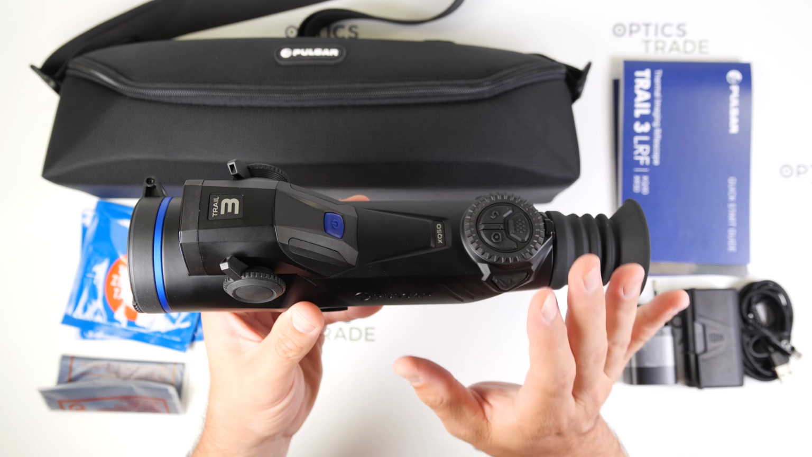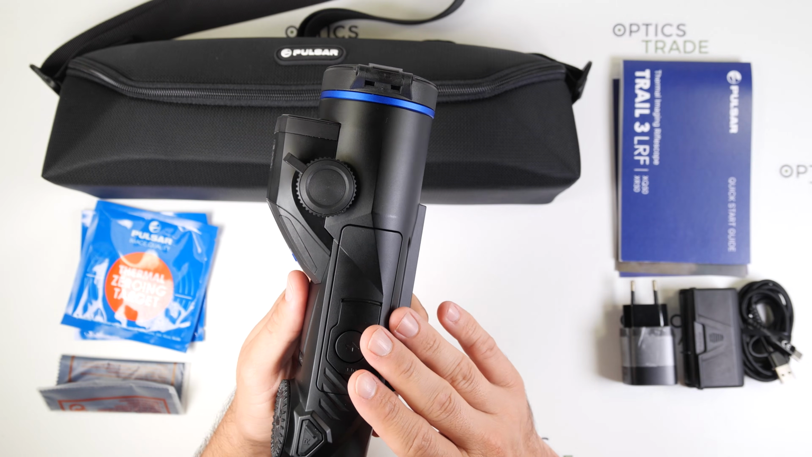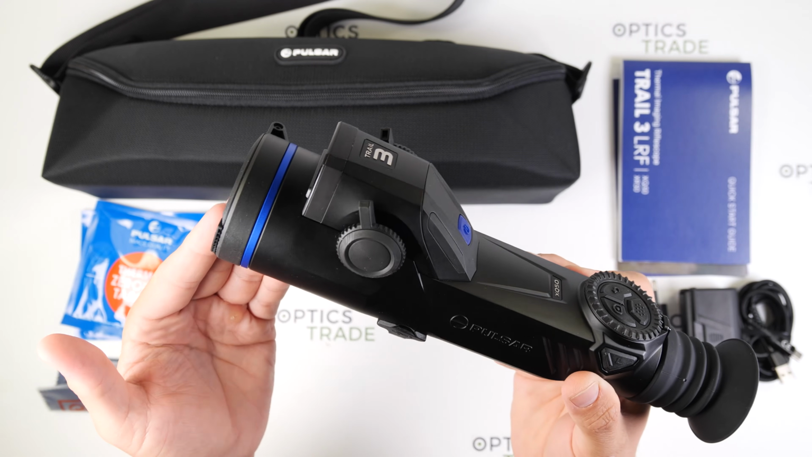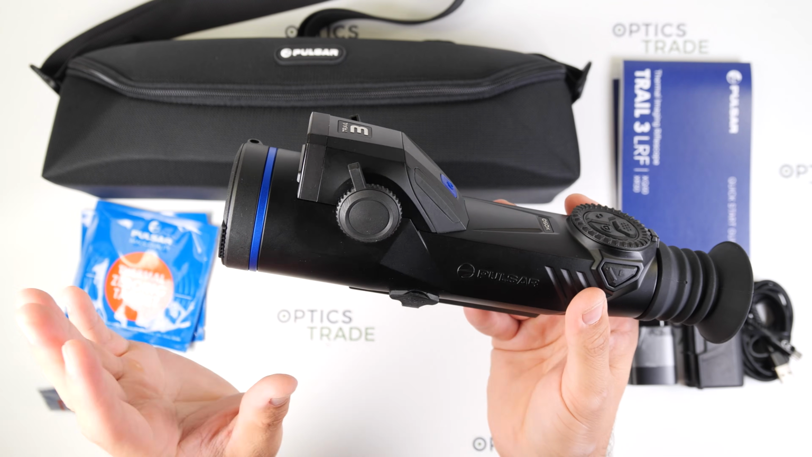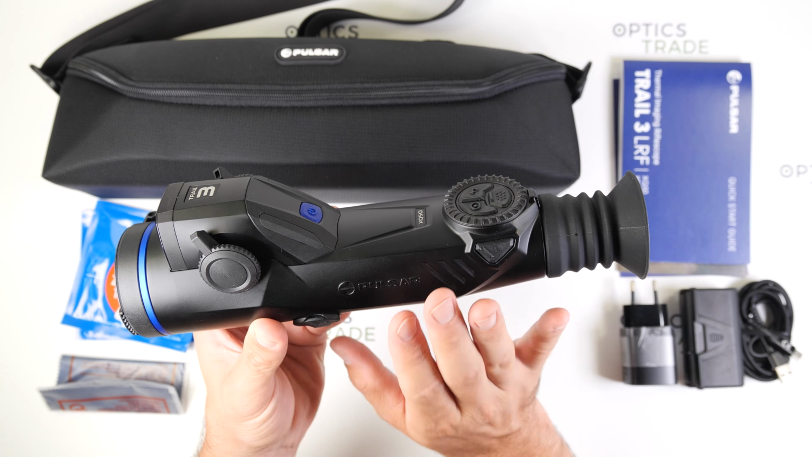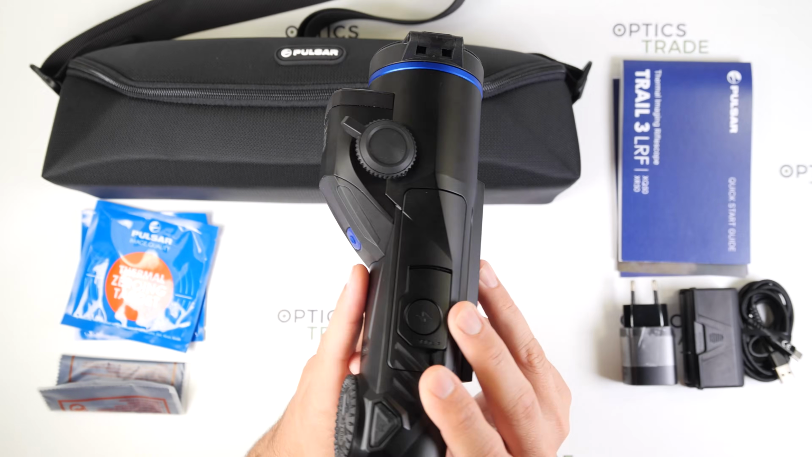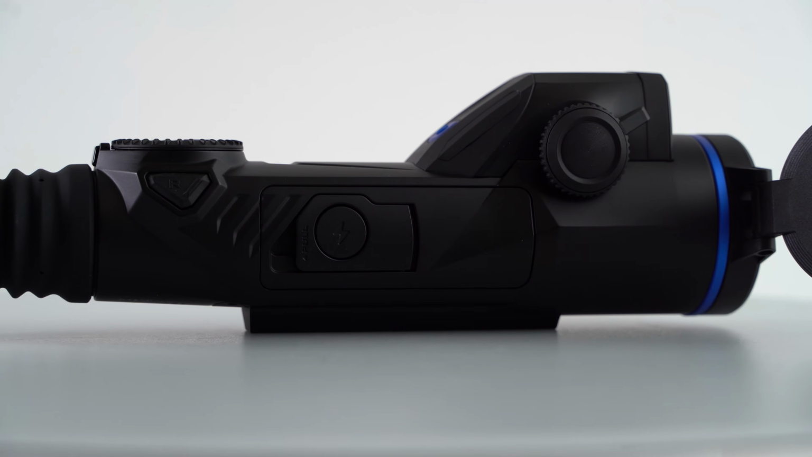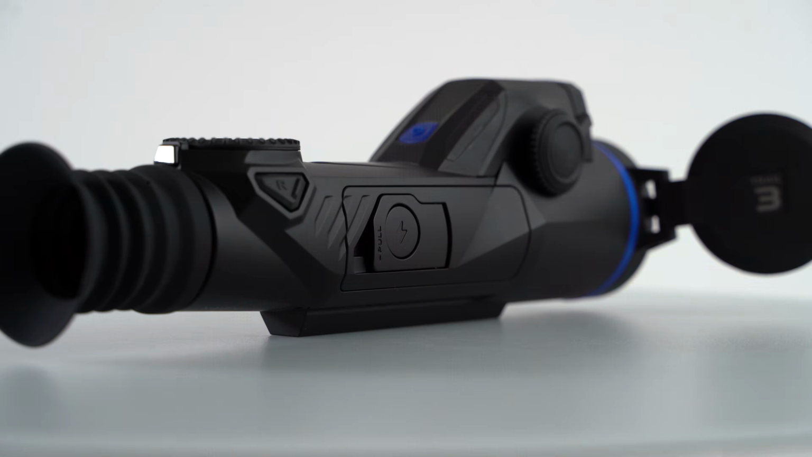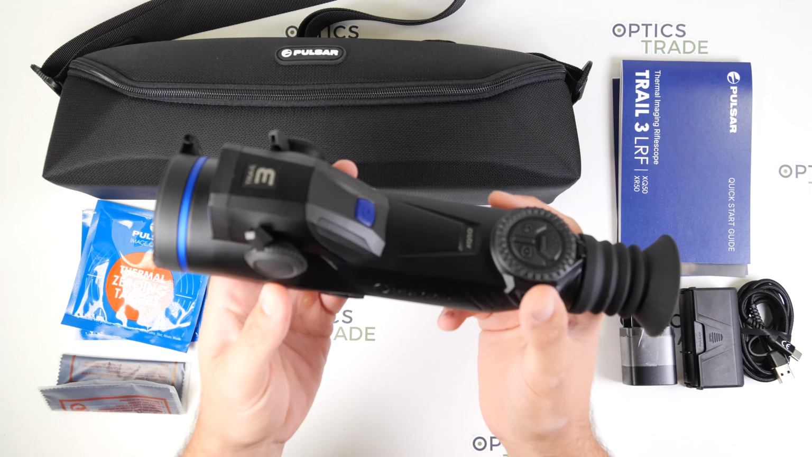One of the biggest design changes is the much cleaner, streamlined housing. Compared to the original Trail generation, there are no longer any components protruding from the side, giving the Trail 3 a more balanced and compact design. The new integrated LPS7i battery also contributes to the cleaner profile, while providing up to almost 12 hours of operating time.